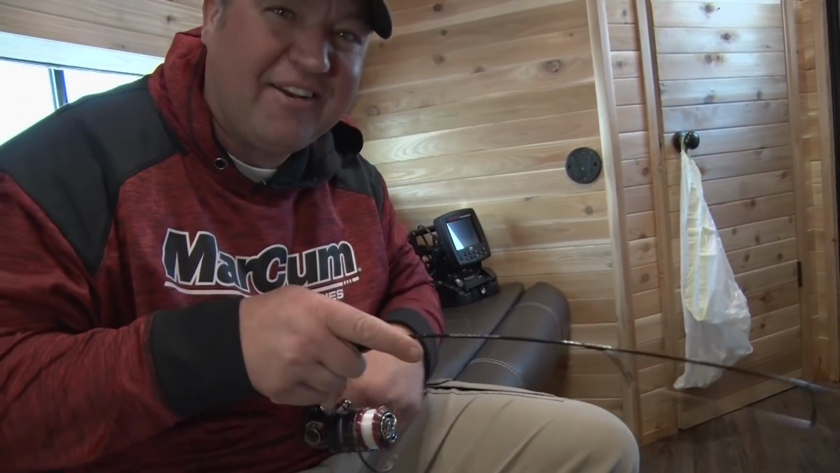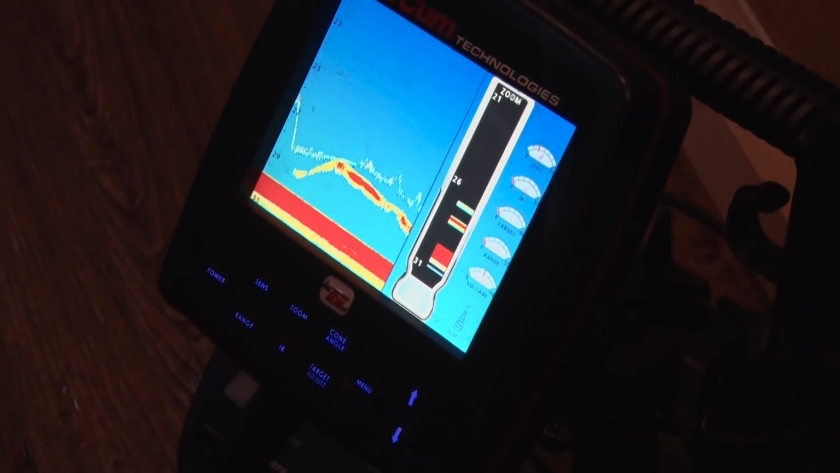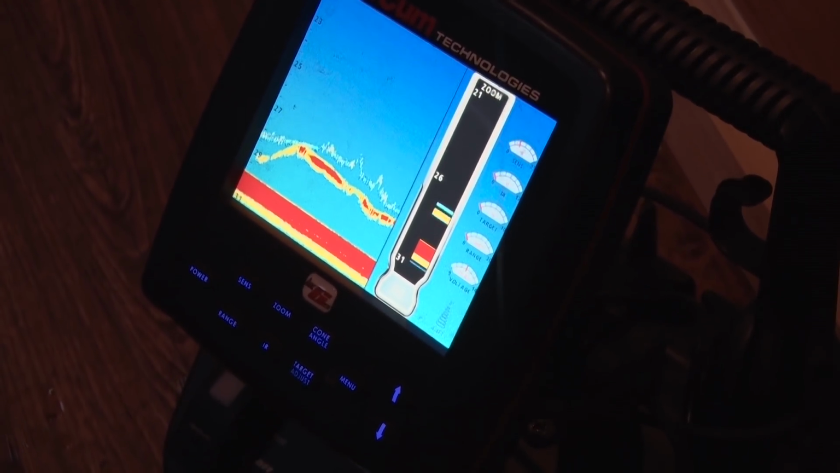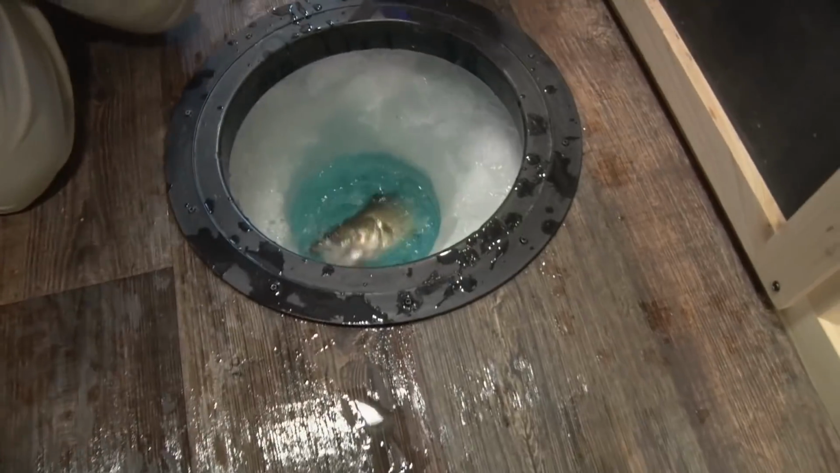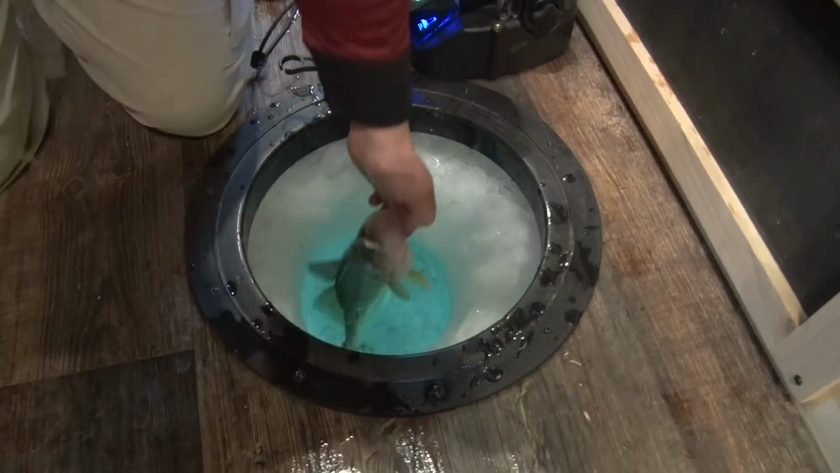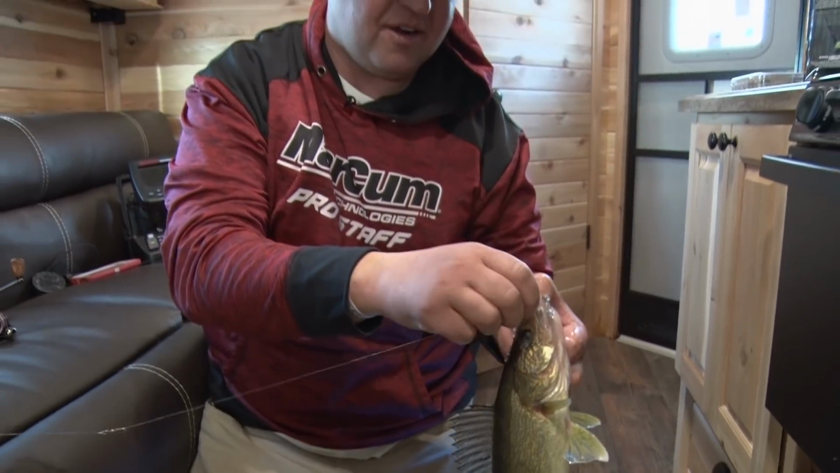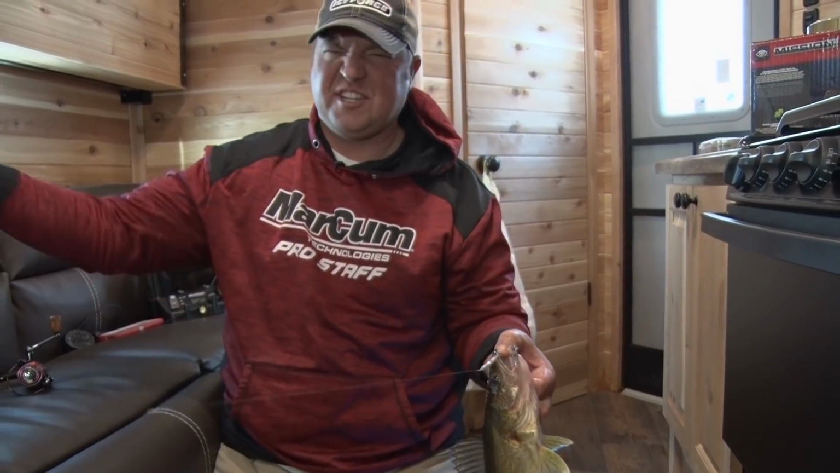That one just came out of nowhere, hit it suspended. I was literally 5-6 feet off the bottom jigging it and just smoked it. In Mille Lacs, the water is super clear, so it's nice to fish high in the water column, way off the bottom. Those fish can see it from afar. I do that a lot where I'll jig aggressive way up high in the water column.